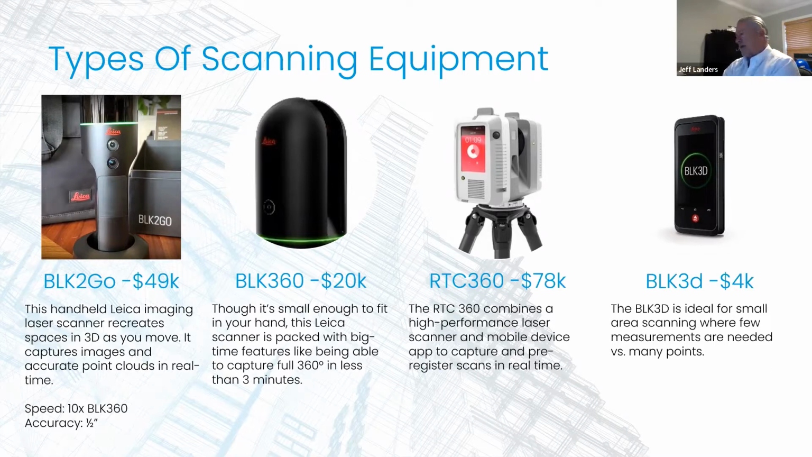The BLK 3D is just a little handheld unit. It uses photogrammetry to give small space measurements and planning. And that's the equipment. Again, the equipment used on this particular project was the BLK2Go and the BLK 360. Now let's go dive into it.